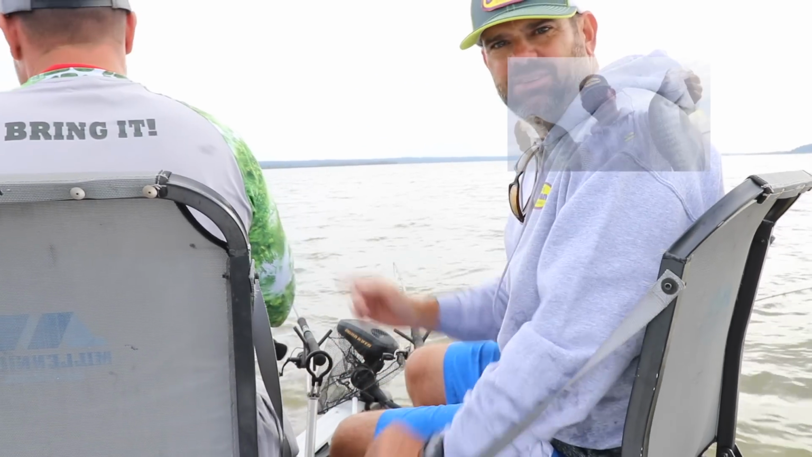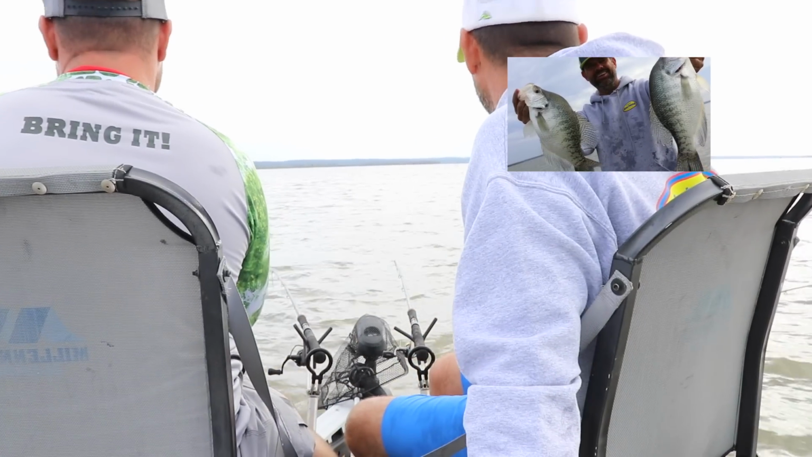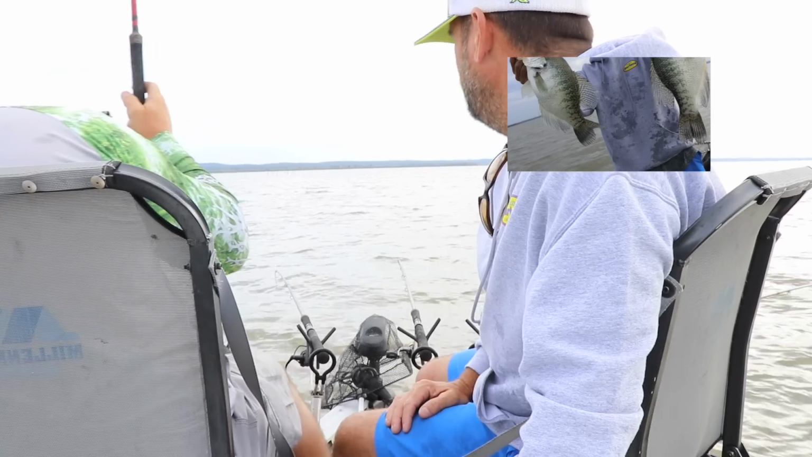Oh, little bitty fish. Matt's good. Just caught him a little one. He's good at catching a little one on film. He's catching one of those big ones.